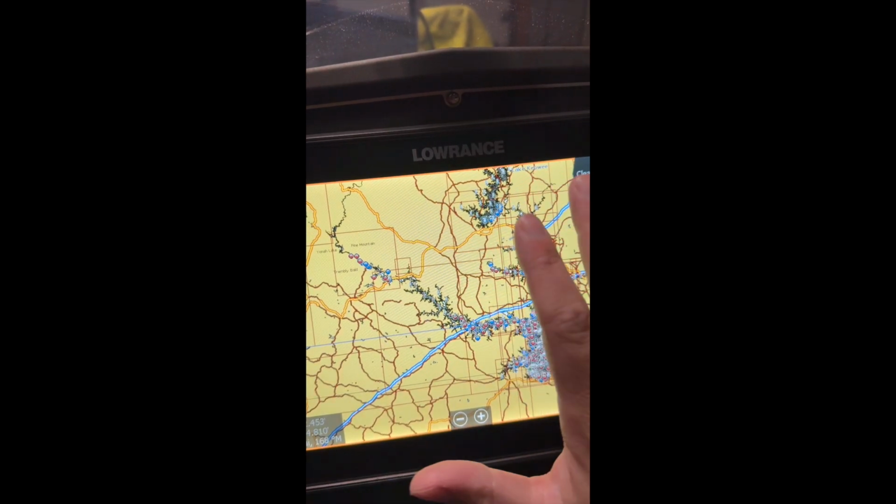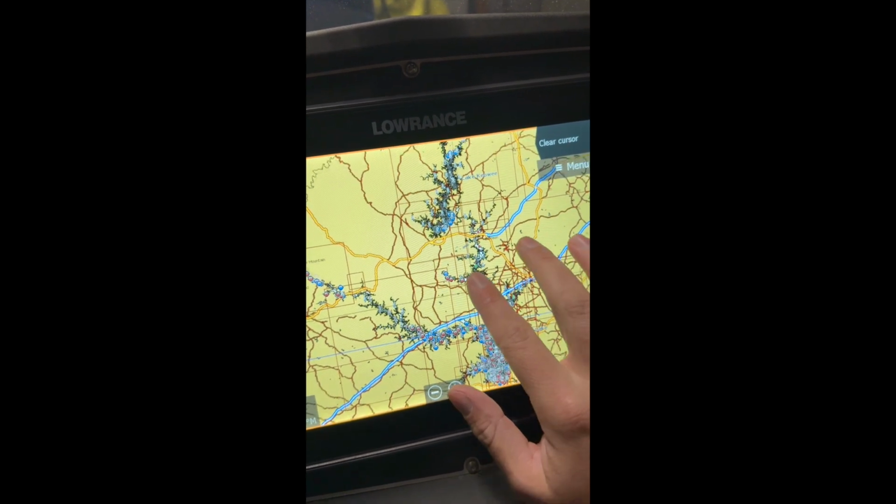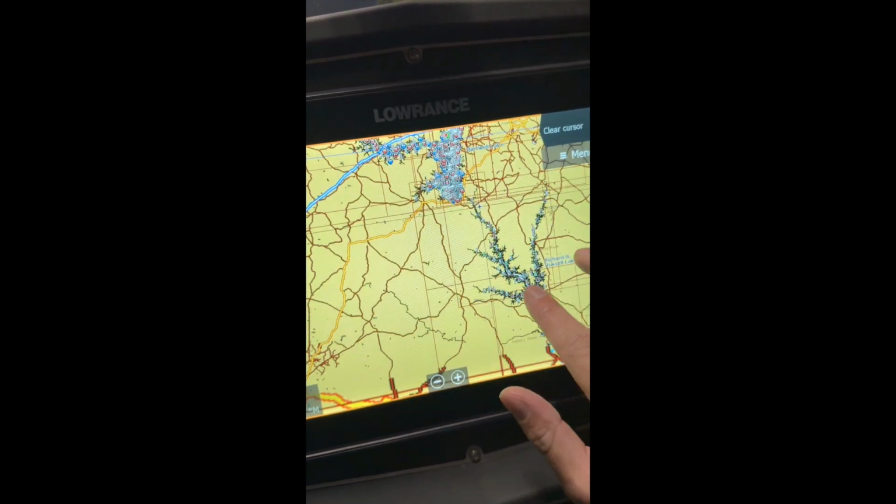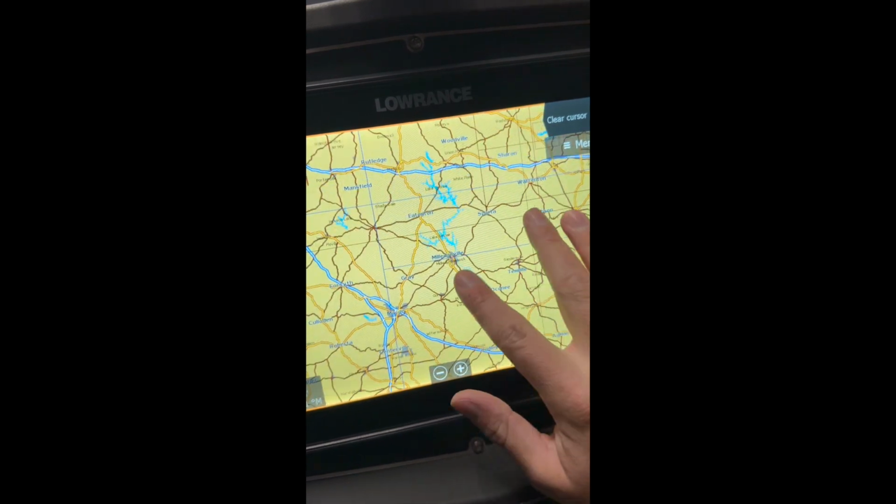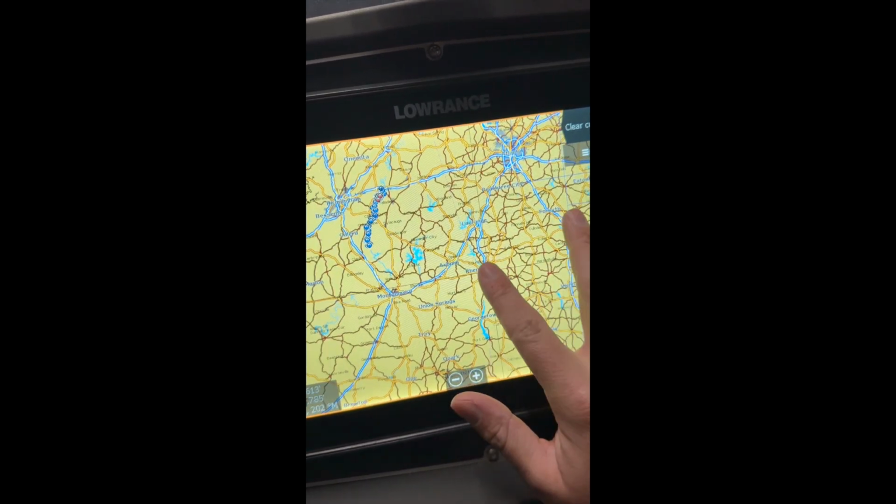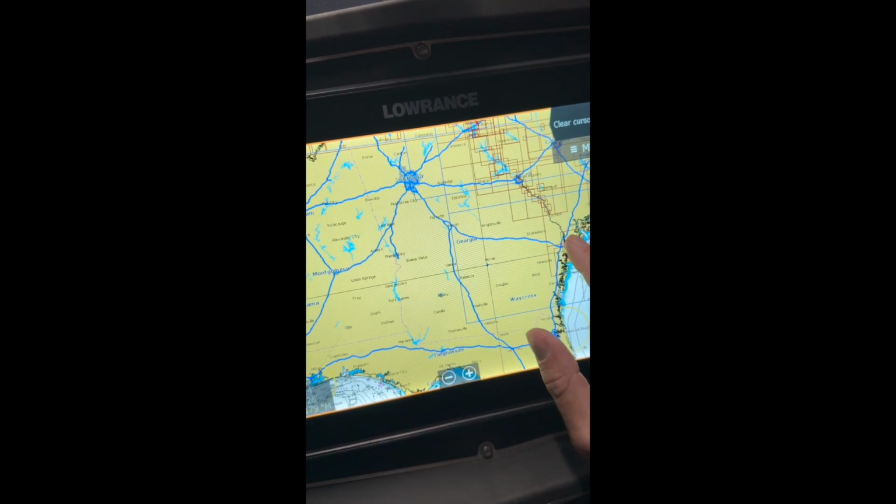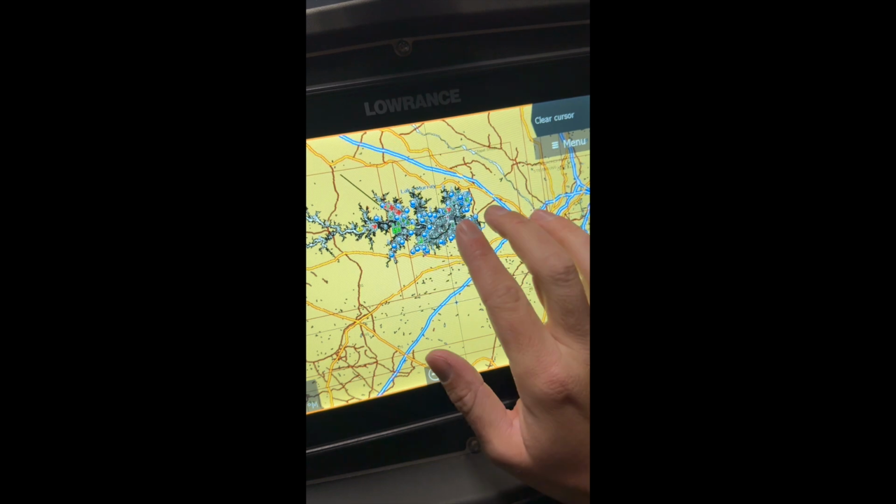So this is on the Lowrance unit. This is on the chart screen. You can see a ton of waypoints that are on this graph. That's actually Hartwell. You can go down to where we just ended the season for the NPFL in Columbia, South Carolina, which I'm over here in Alabama now. In Columbia, South Carolina, you'll see Lake Murray, a ton of waypoints here.